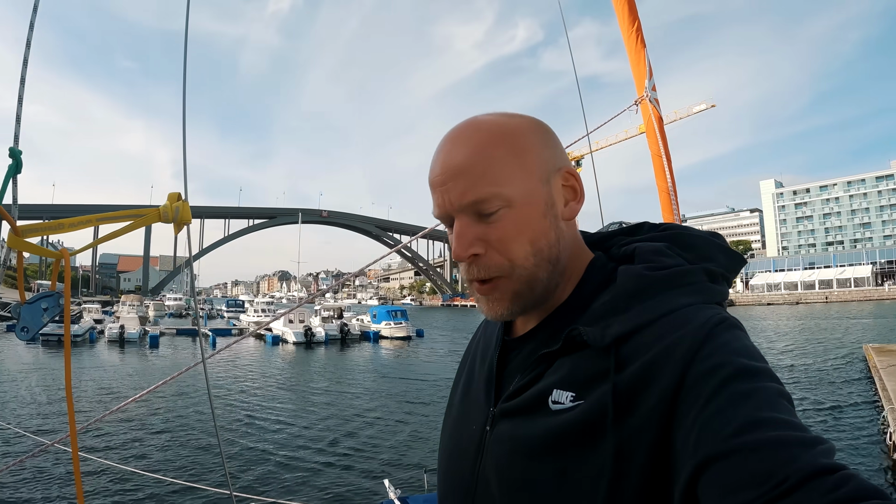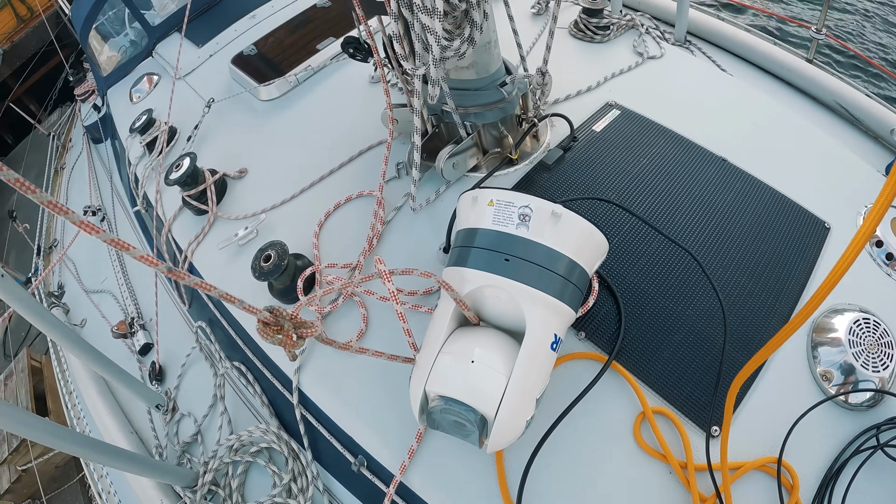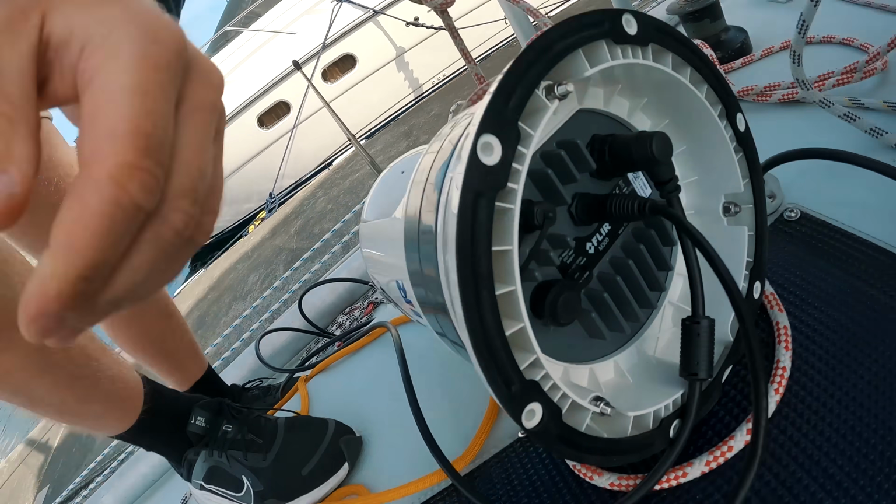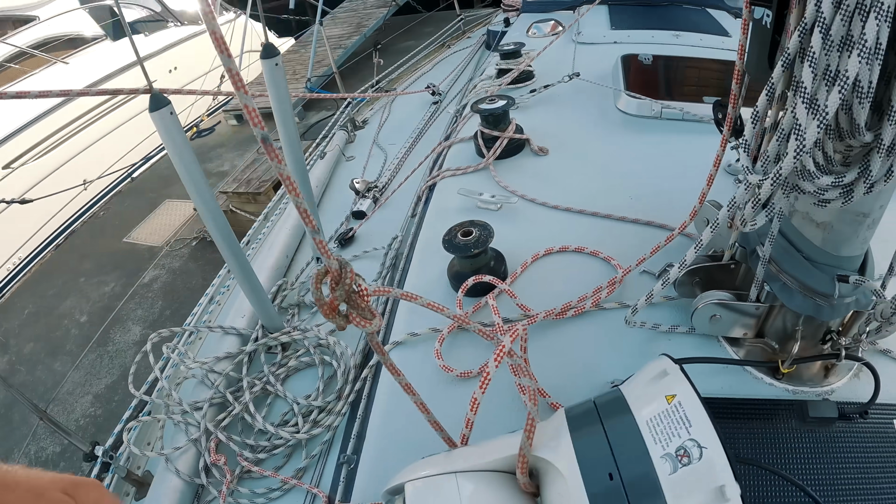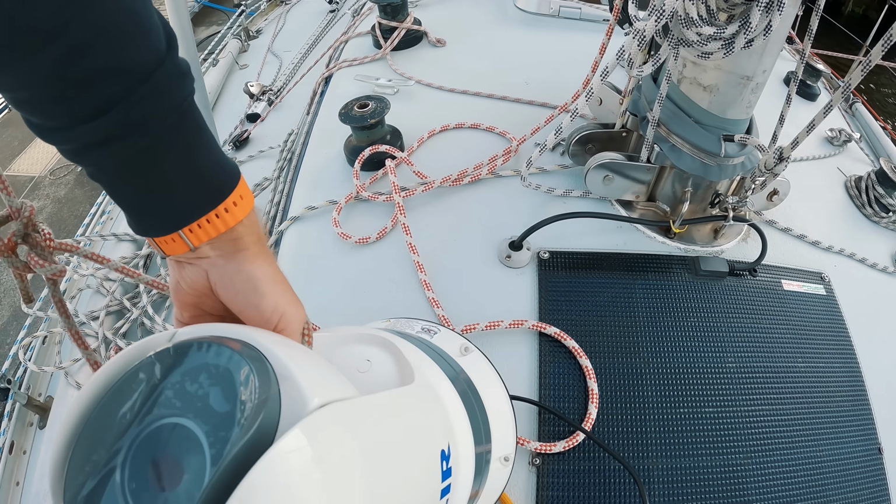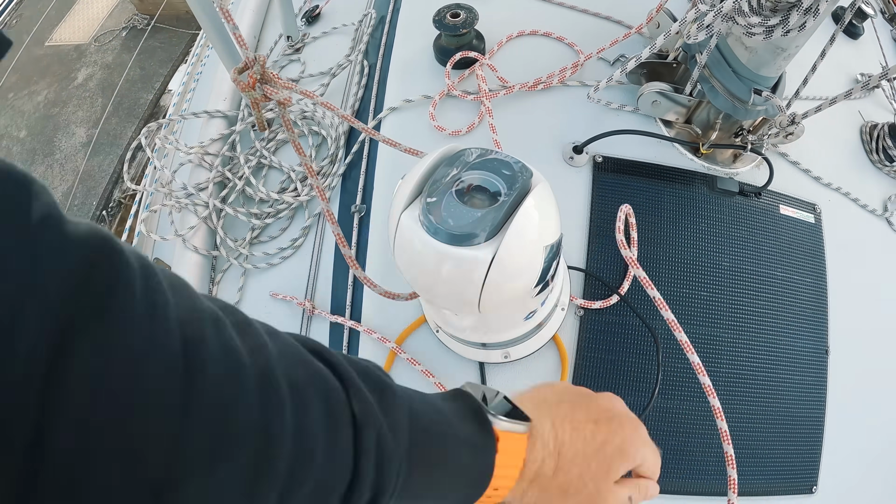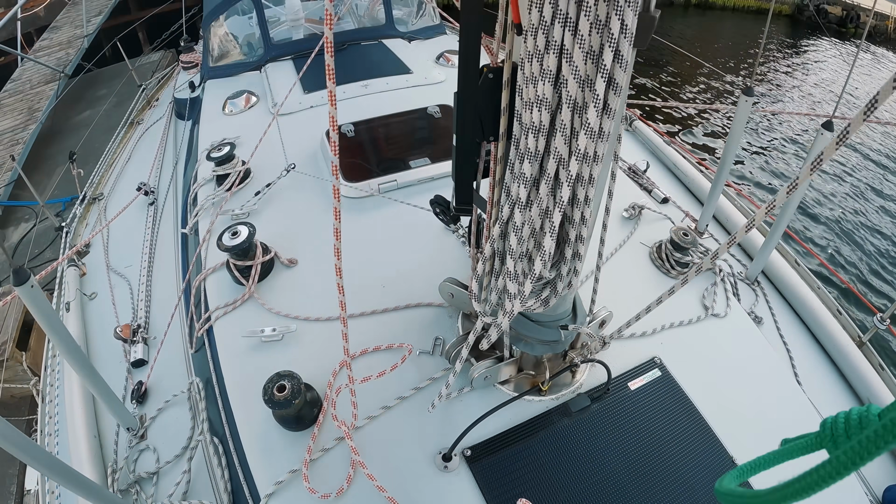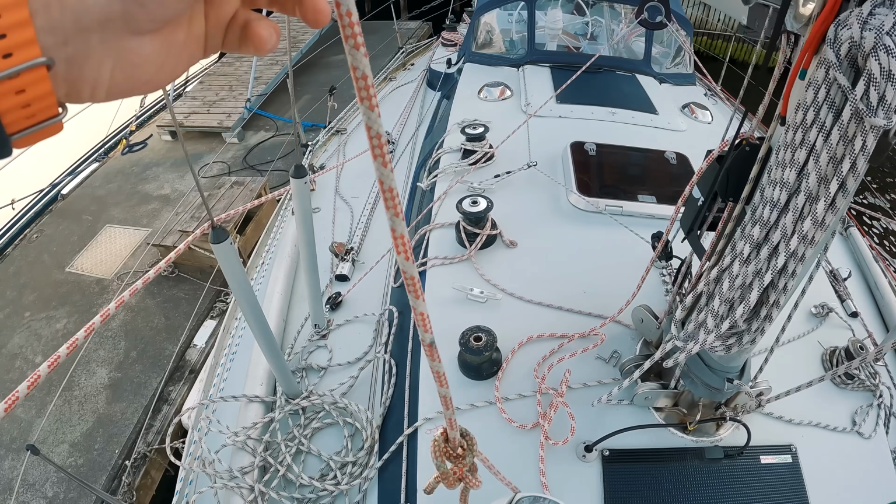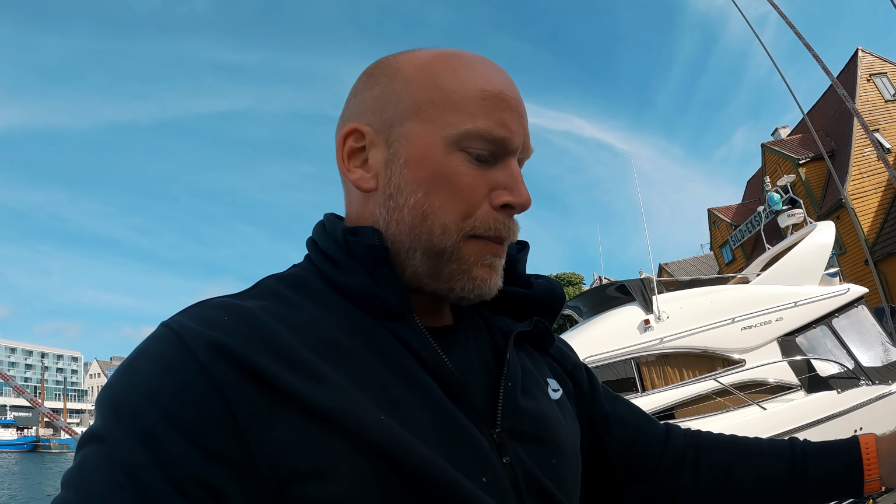Alright, so welcome to day 2 of installing the camera here. Looks a bit brutal, but I've now connected the 2 wires, the ray net and the power cable like this. And let me set it up here. It is hanging off the mainsail halyard like this, and it goes all the way up here. So when I pull this rope, that's the sheet, so then we tighten up this. So I'm going to climb up to the bracket now, and I'm going to lift the camera by the mainsail sheet.